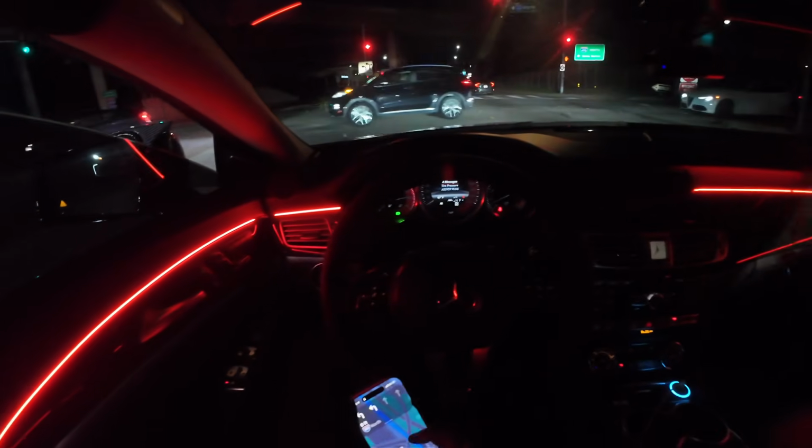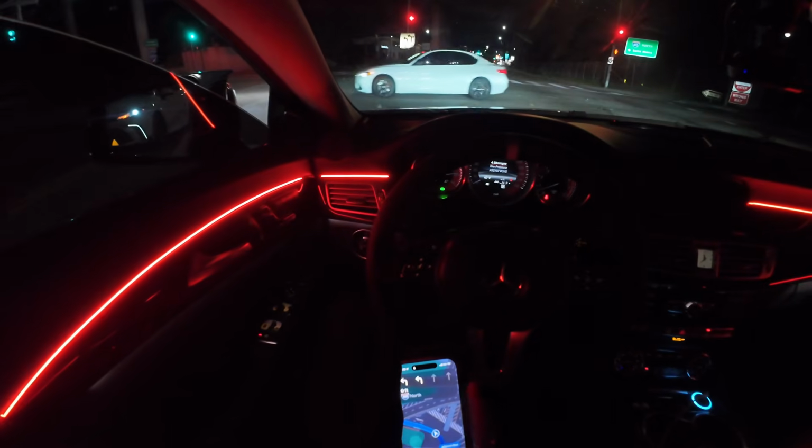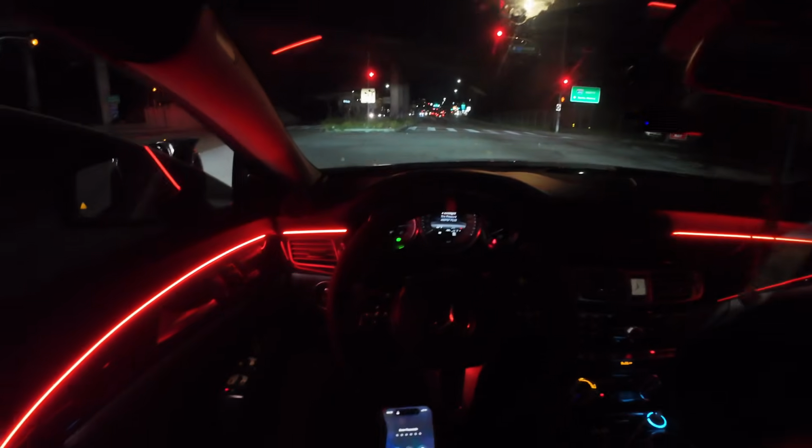This is so weird. Never been on this entrance. Wow.